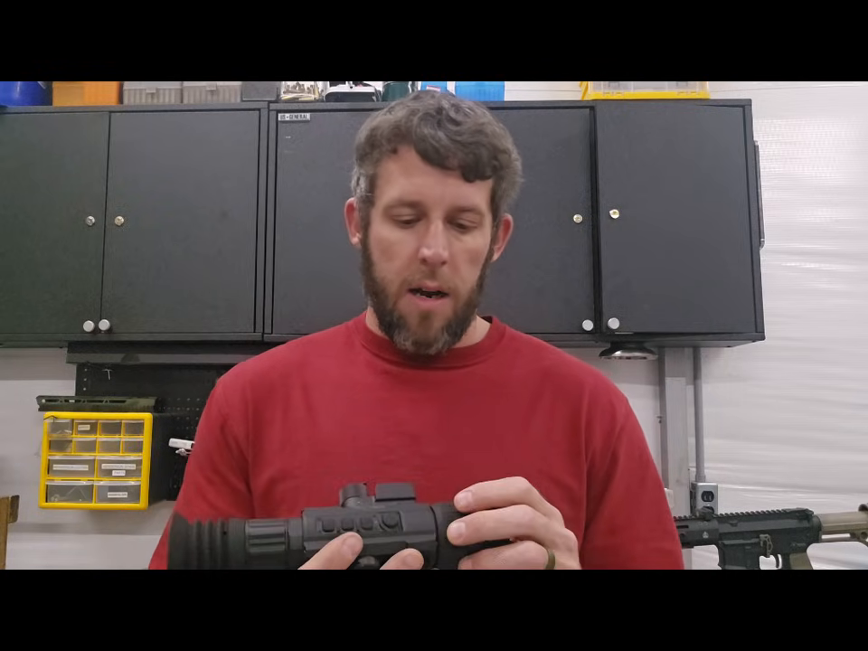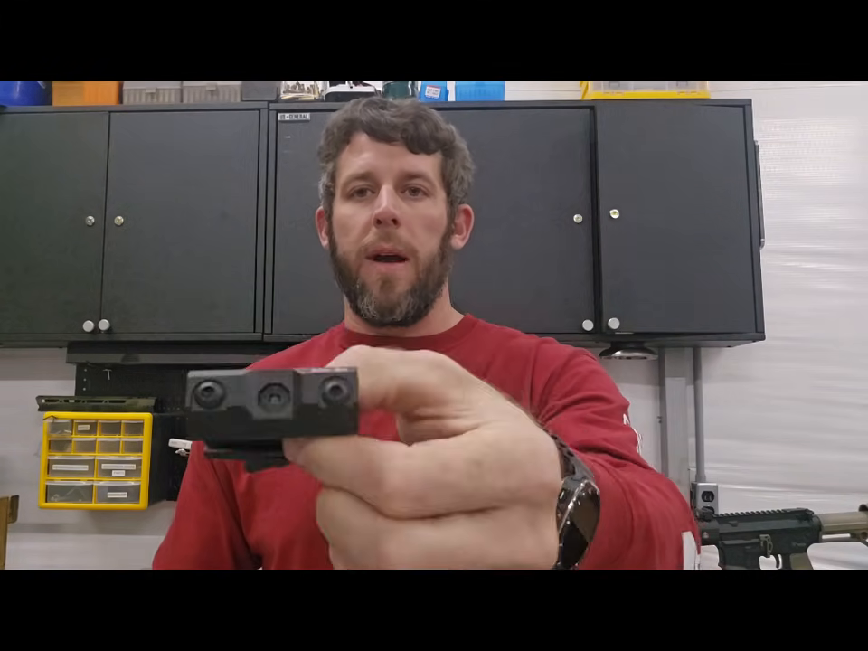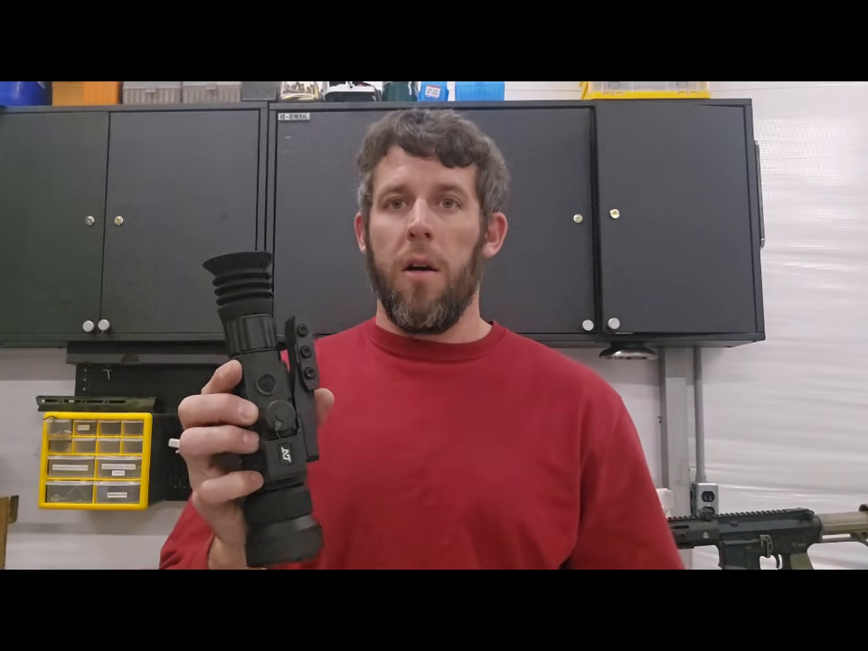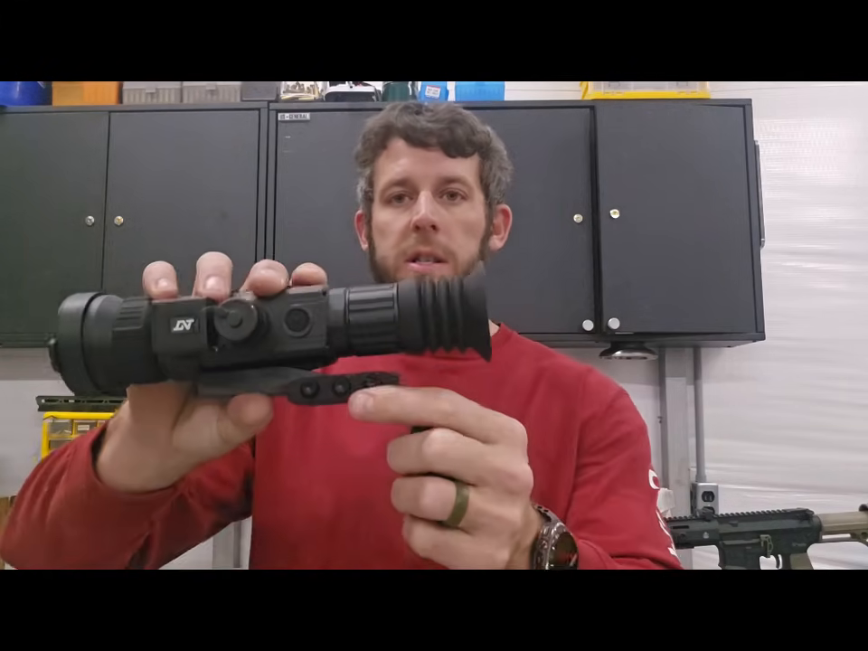With that being said, I did take this off the 22 ARC, and that'll give us a chance to try DNT's QDM mount. This is their quick release style mount that you can fix to the bottom of the scope, or you can fix it to the gun and swap it around. Makes it easier to take off versus the fixed mount.